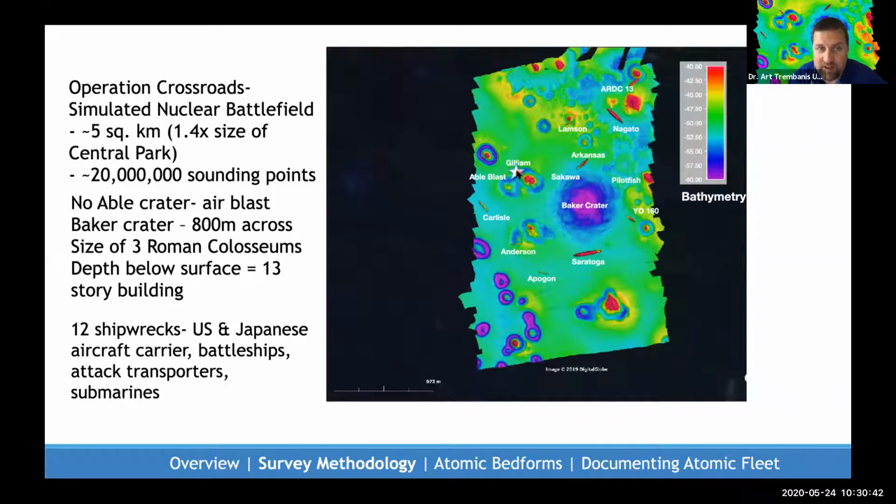But there's no evidence of an Able crater on the seafloor, but there's this very visible Baker crater, about 800 meters across. It's about the size of 3 of the Roman Colosseums, and the depth of about the height of a 13-story building. And within this relatively small area, I sort of imagine myself trying to walk through Central Park and having 12 shipwrecks at your disposal. It includes many U.S. ships, also 2 Japanese ships, the battle cruiser Sakawa and the battleship Nagato, and that was a very historically significant one.